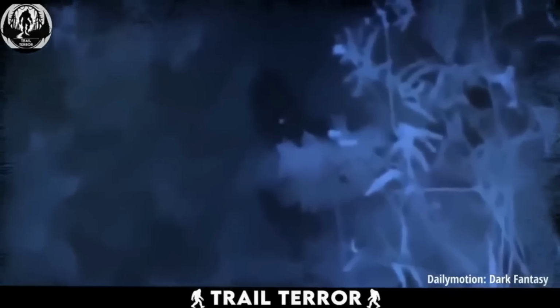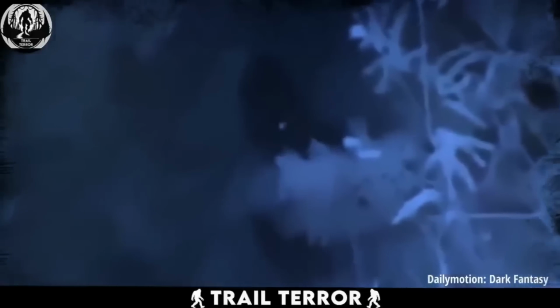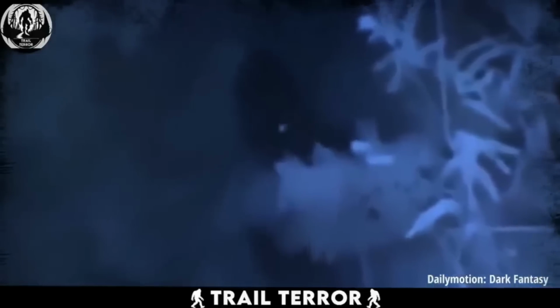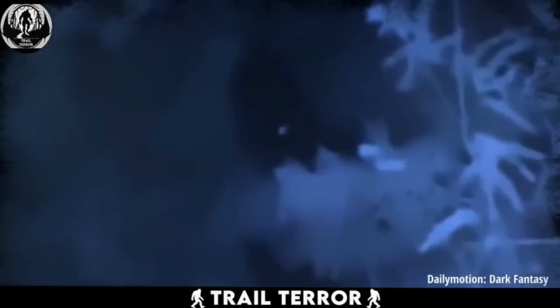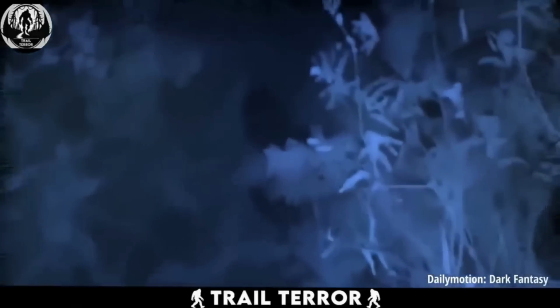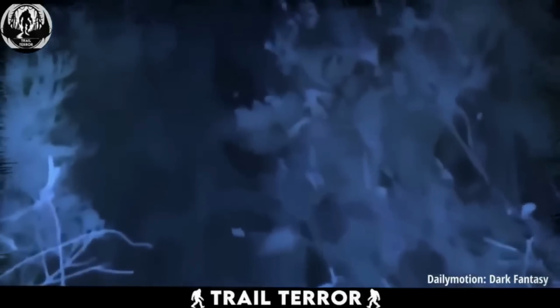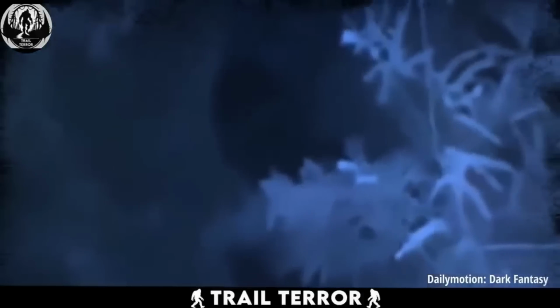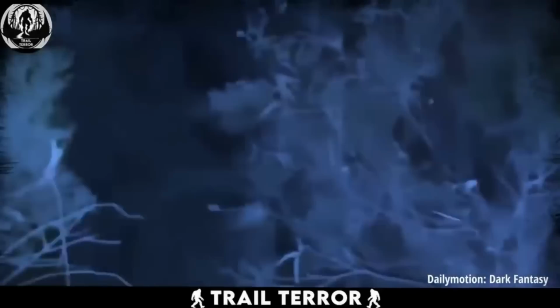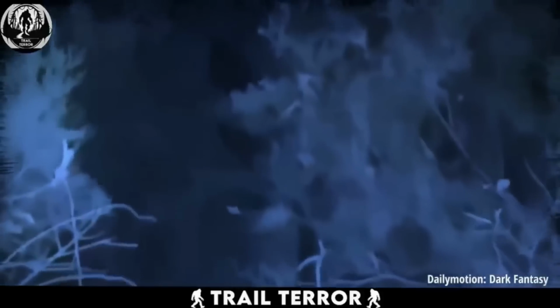The creature's eerie appearance sends shivers down your spine, especially as it locks eyes with the camera lens, seemingly unfazed by the flashlight. Despite the brightness of the flashlight, the creature remains shrouded in darkness, adding to the overall sense of dread. The villagers are left bewildered, unsure of what they're witnessing. Could there be something more sinister at play? This unsettling encounter leaves us questioning the unknown and the potential motives of this mysterious creature.